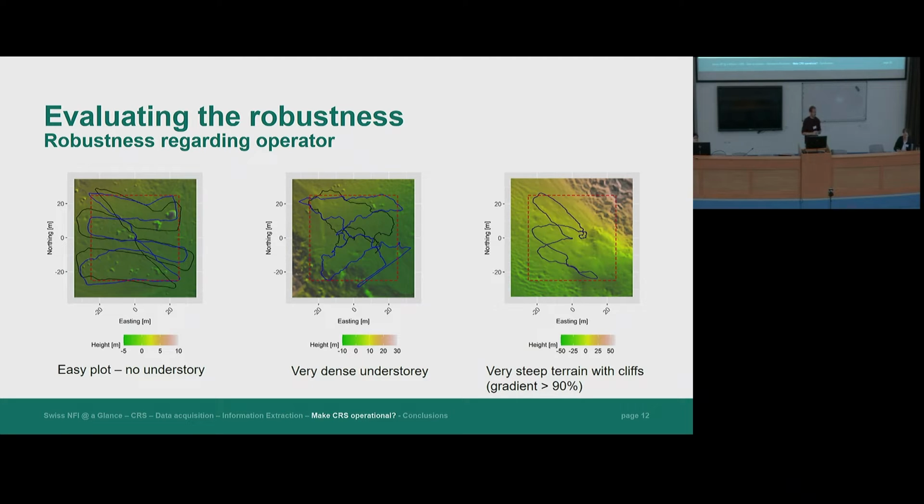the targeted trajectory, but as soon as the plot gets very difficult, as for example a very dense understory or very steep terrain, the trajectory is quite hard to follow, and the trajectories also differ quite a lot between the operators, and it will be interesting to see how this affects the acquired point cloud.